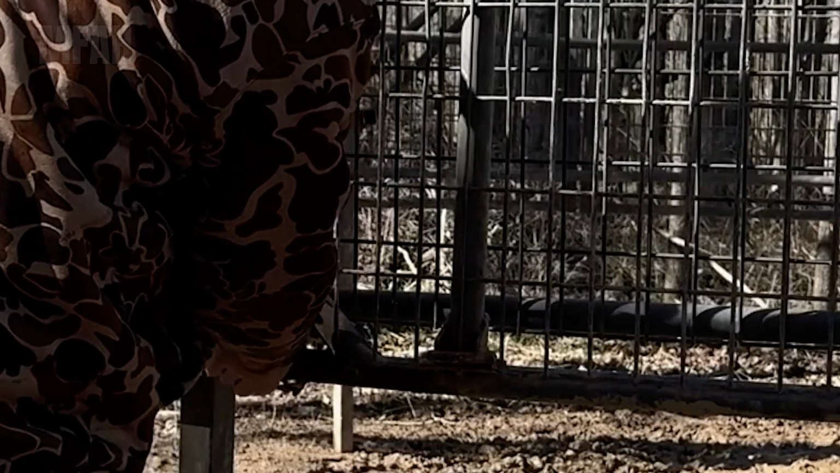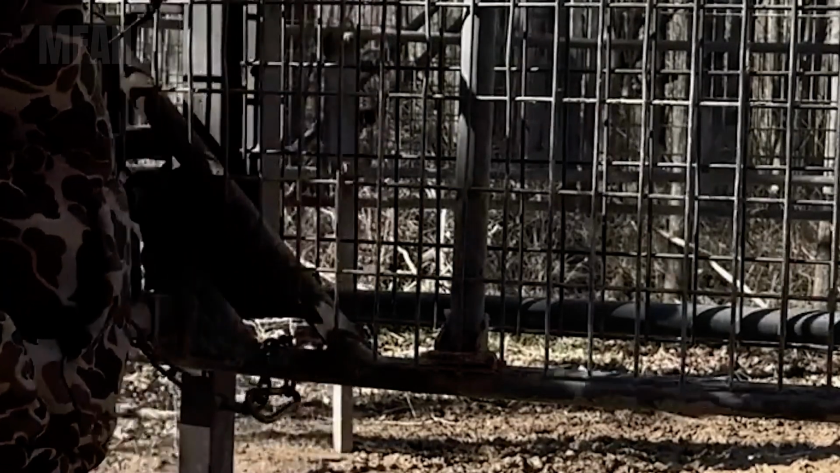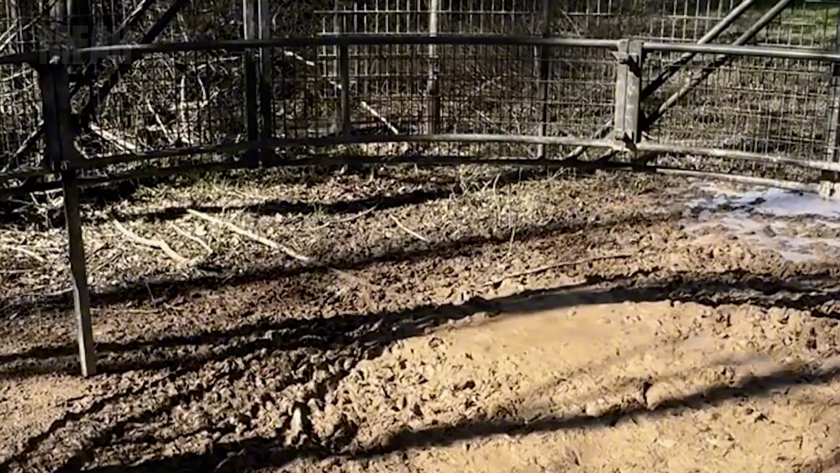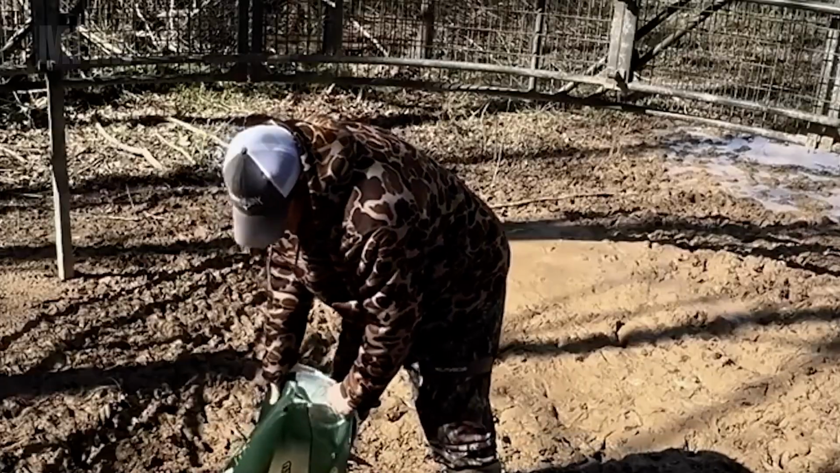Today, many farmers and local authorities are combining fencing and corral traps as a two-pronged strategy to control hog populations, protect crops, and keep residential areas safe.